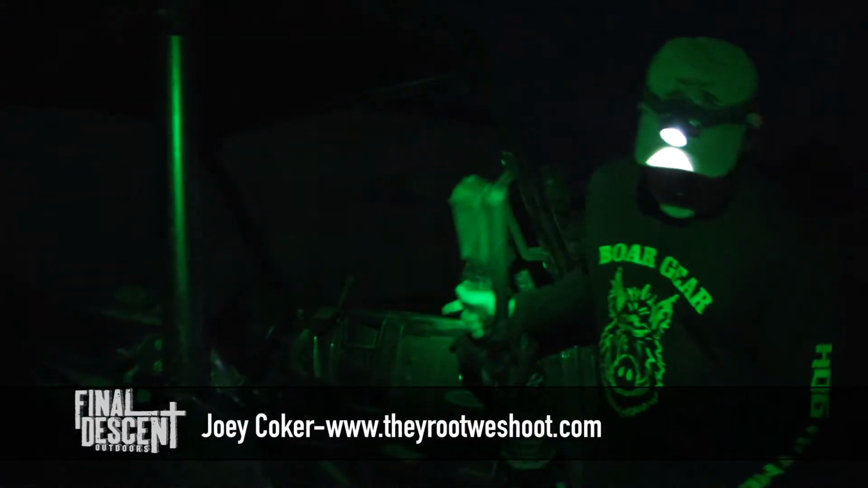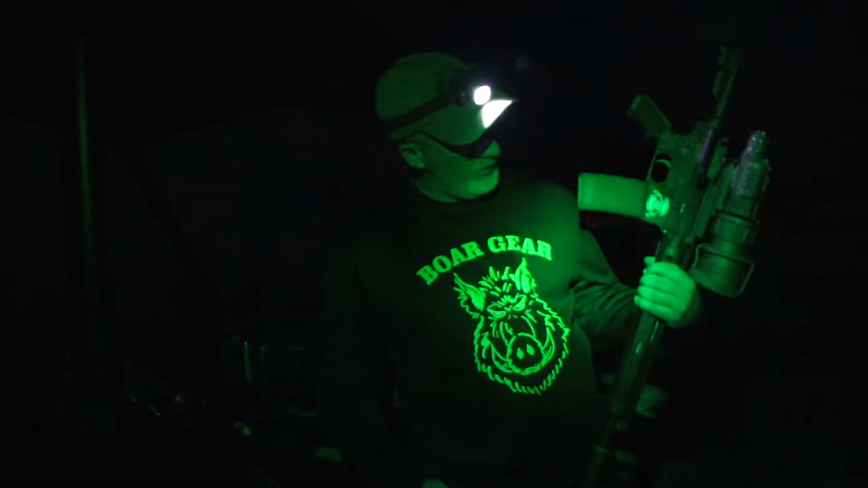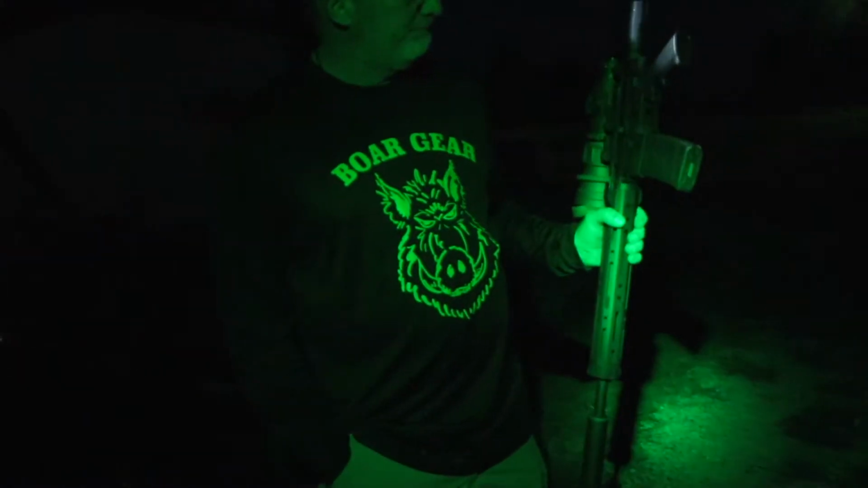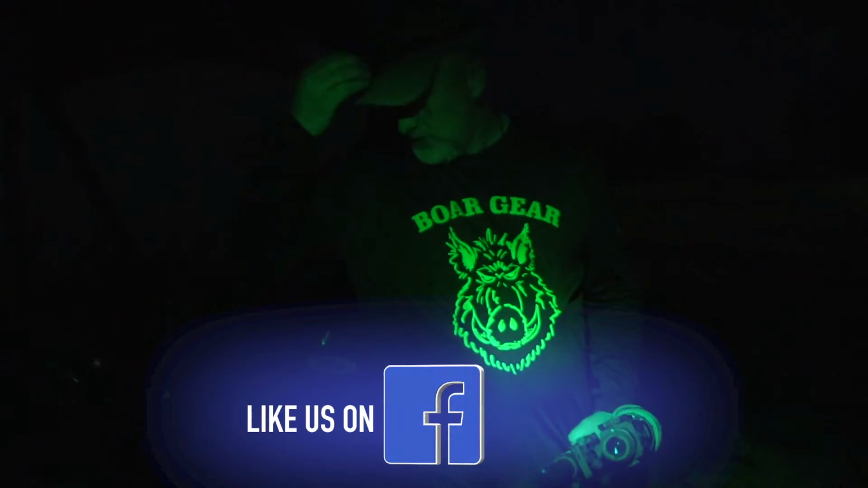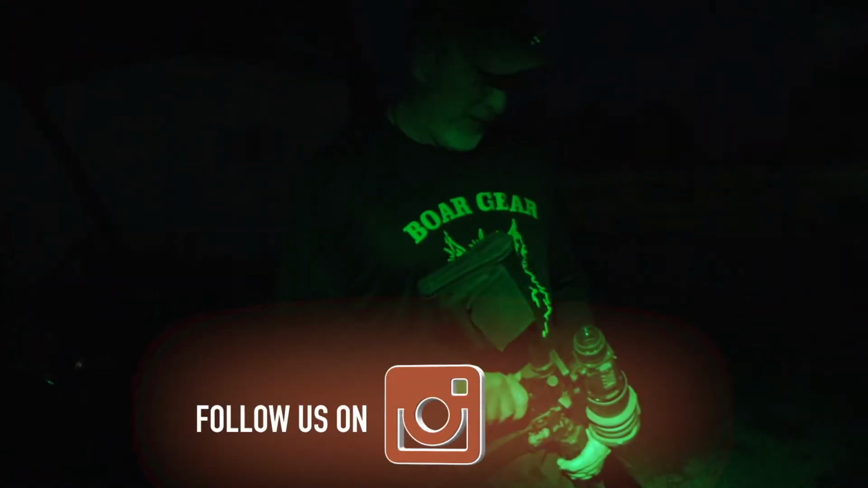Tonight we're going to hunt pigs in a little bit different way. We're going to be using thermal 640 resolution scopes with suppressed guns, and we're going to be sneaking up on pigs, hopefully, and shooting them within 50 yards. And kind of turns into an arcade game, hopefully, if we get enough pigs.